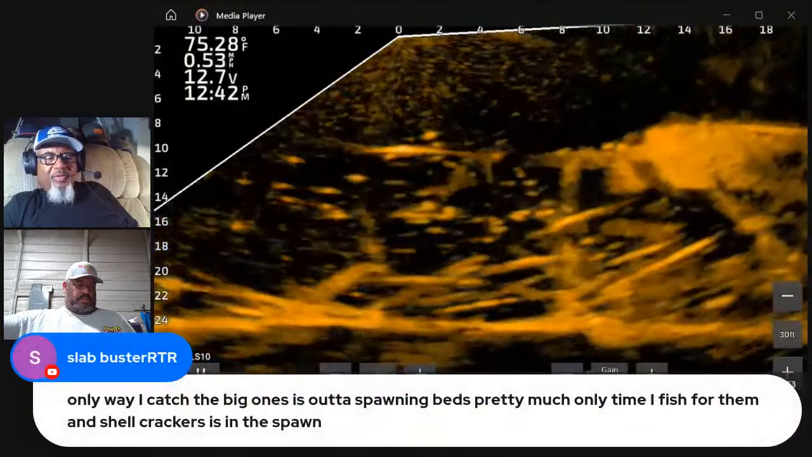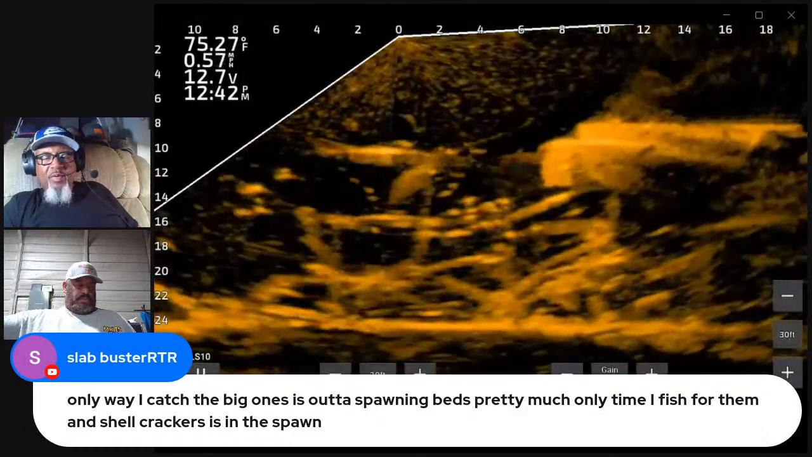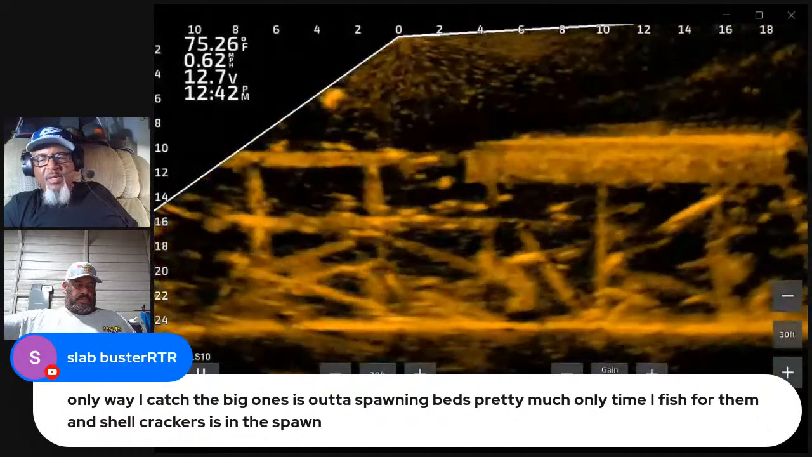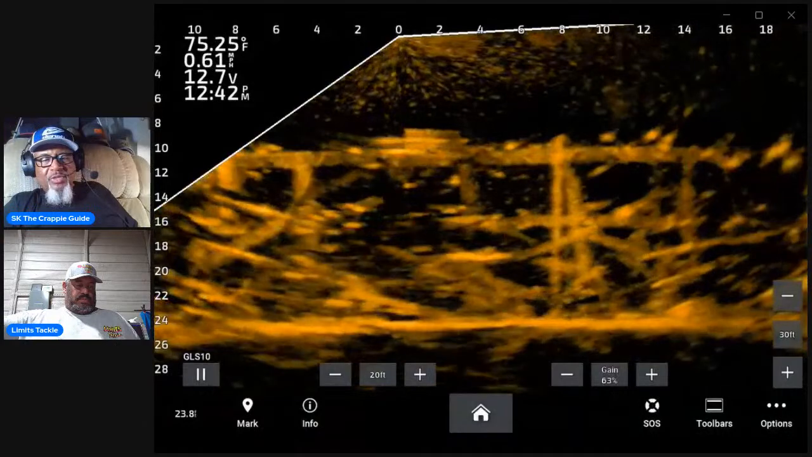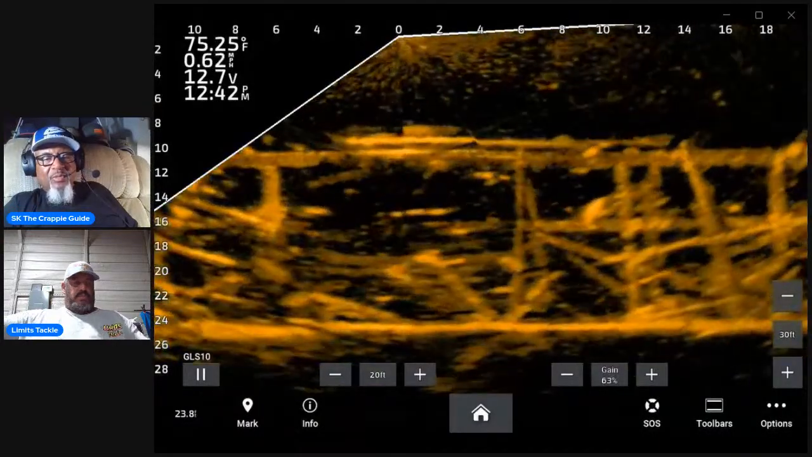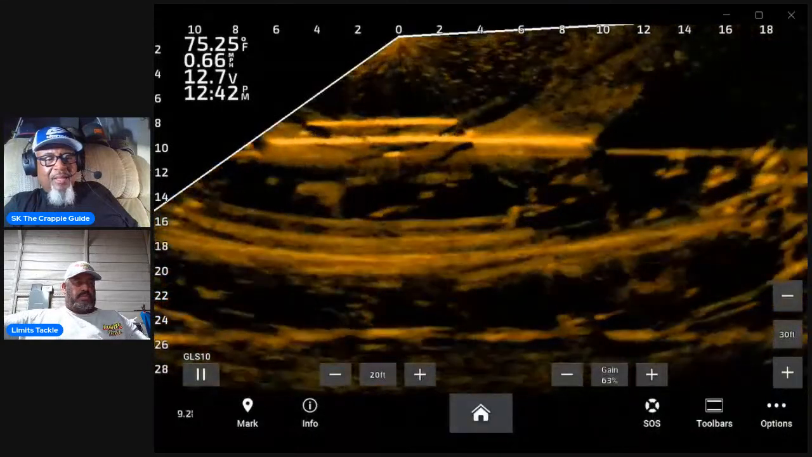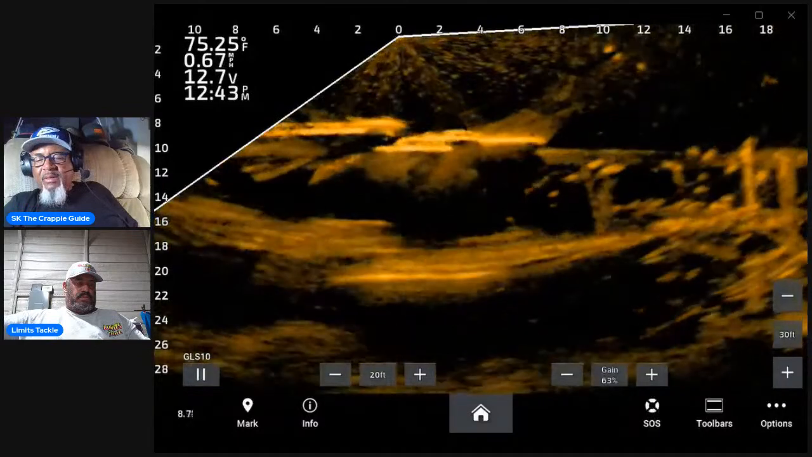Yep, I agree with you. Out of spawning beds, pretty much the only time I fish for them. Yep, and shell crackers are in the spawn. I used to get on the shell cracker really good during the spawn, but man, I caught one yesterday, and they are few and far between right now down here.